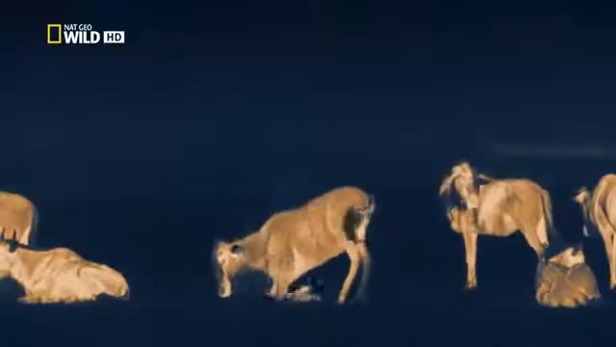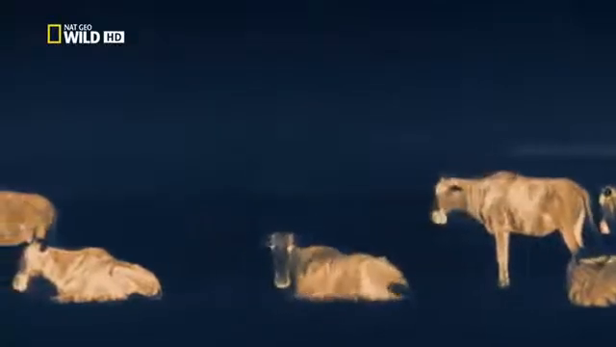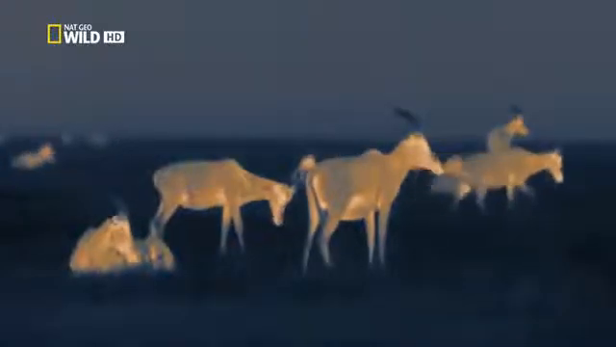We see that in real darkness, without a moon, the grazing animals settle down, rest, and chew their cuds.